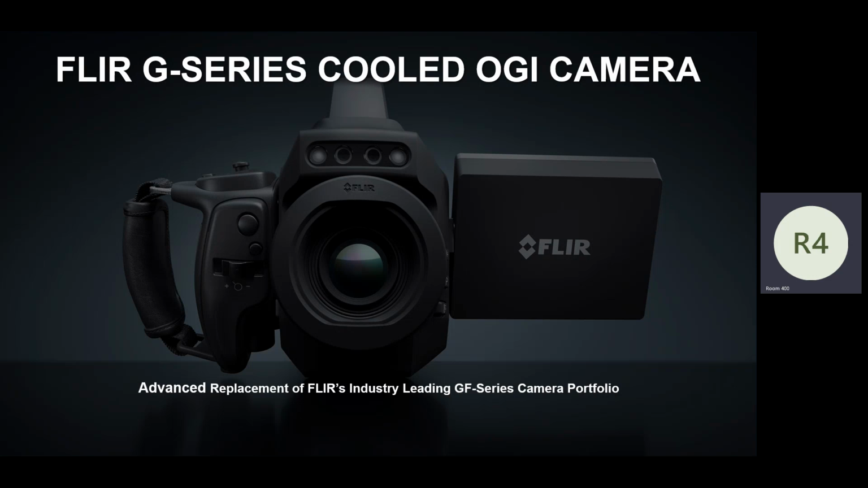But as we looked at this, we wanted to figure out what we need to do, and we wanted to make sure we have an advanced replacement of our existing camera portfolio. We took a lot of user feedback. We listened to what a lot of our customers said, and what was interesting was that a lot of that feedback was, please don't change the camera, right? Please keep it similar. Keep the buttons where I know where my fingers go. That was probably the most surprise that we've had.